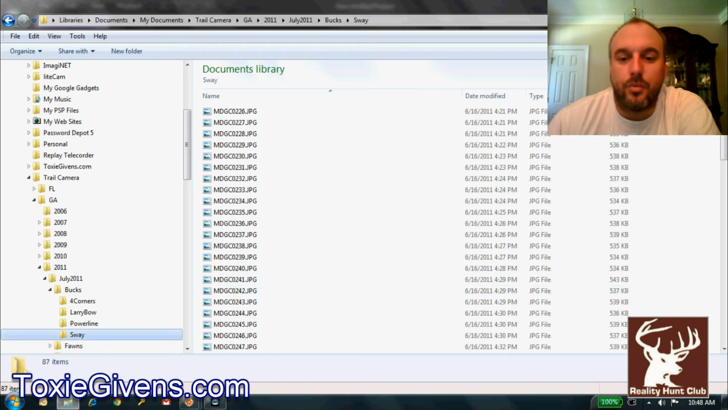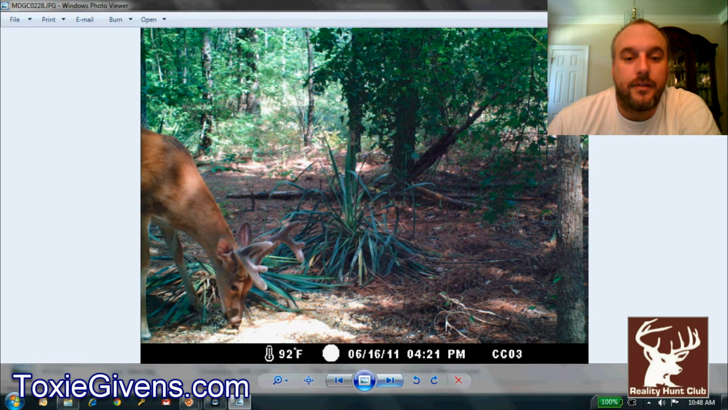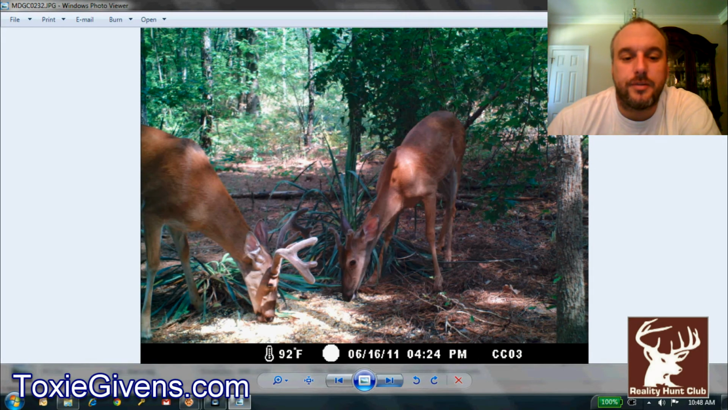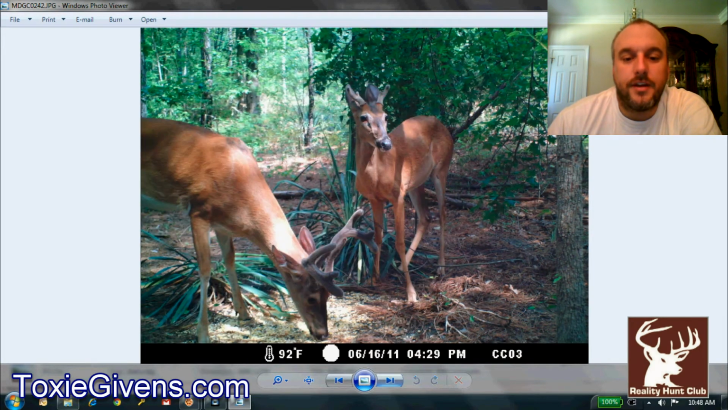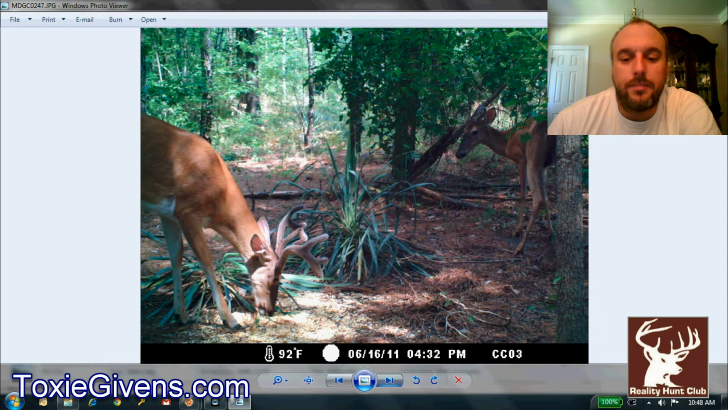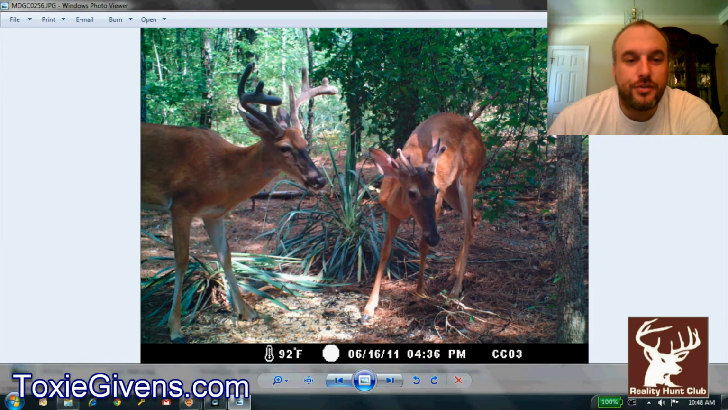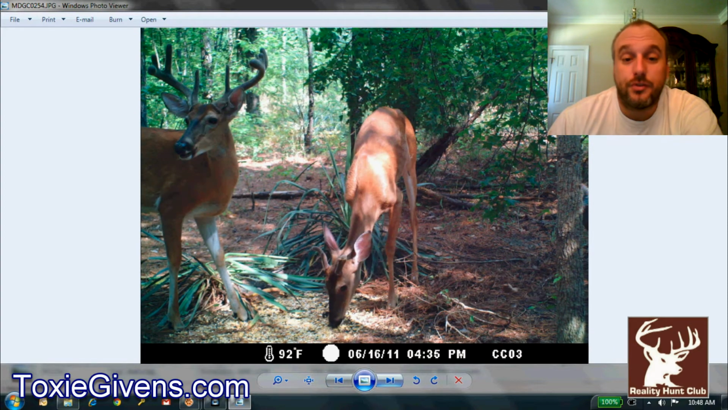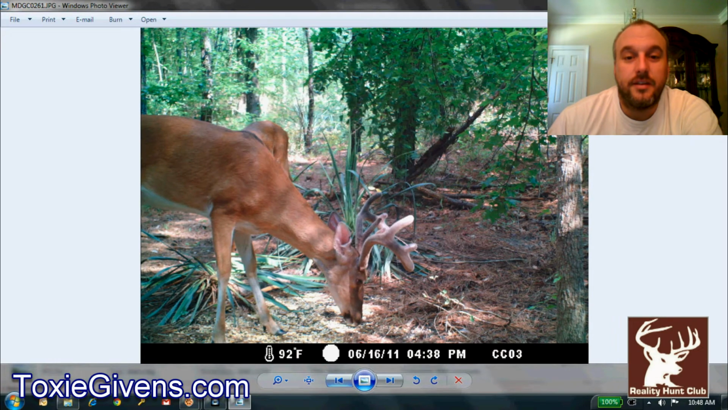Now this is S'more Sway. He's a 4.5. I've documented him in this series before, and he's definitely a shooter. I was hoping he'd put on a little bit more than that to be an 8-point, but this is June 16th, and that's where he's at. So maybe I'm just asking for too much, but he's a nice antlered deer.